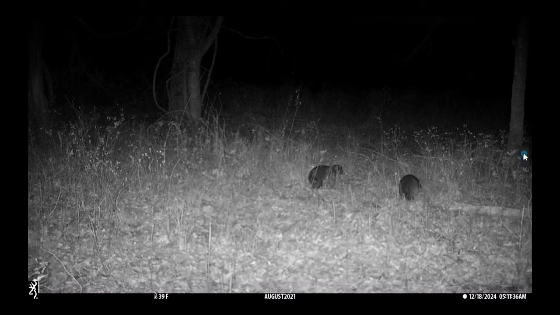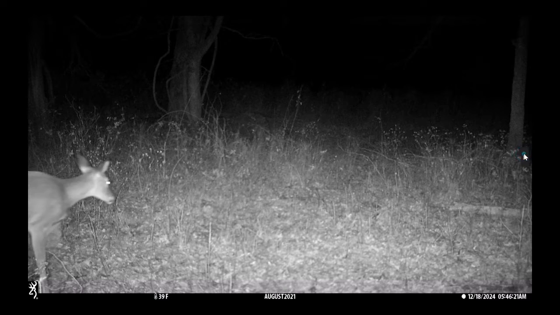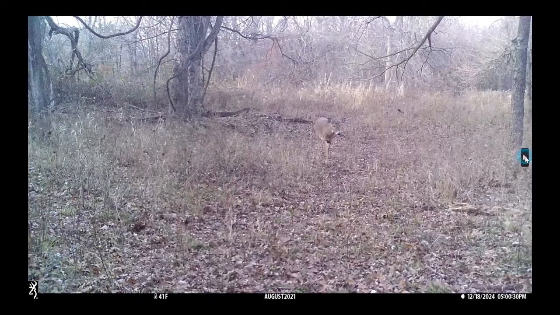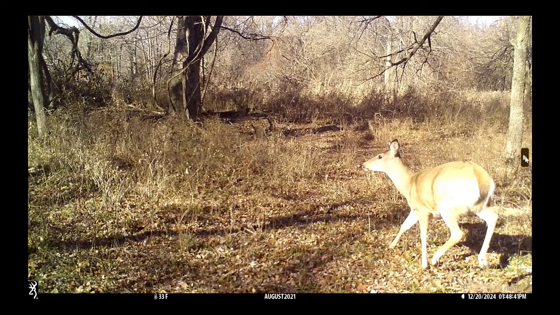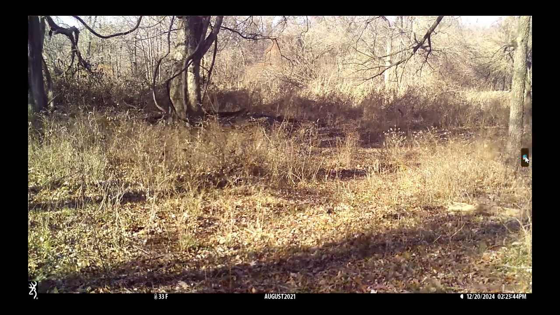Deer, deer, more deer. Raccoons, cute to look at. Like I said, they eat a lot of turkey eggs and quail eggs. Different buck. He's tall, young deer, of course, but he's got a tall rack on him. Does. Raccoons again. Young doe. Nothing spooked her. This was at 2:20 in the afternoon.